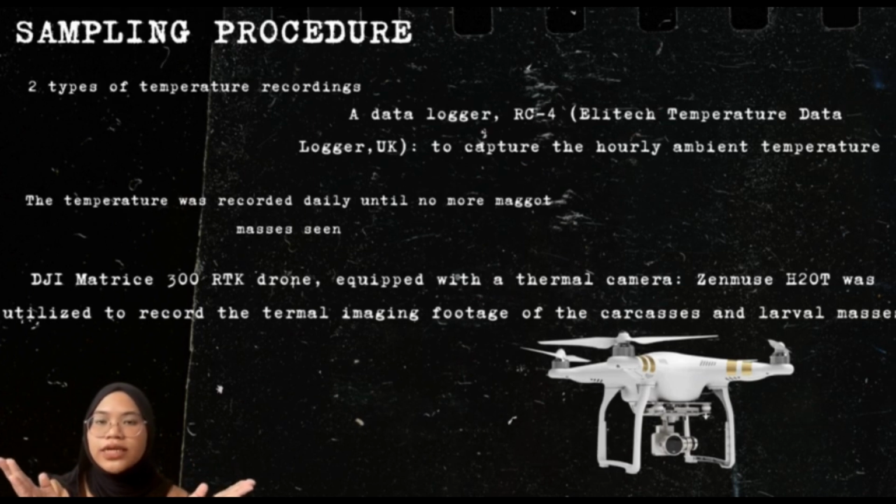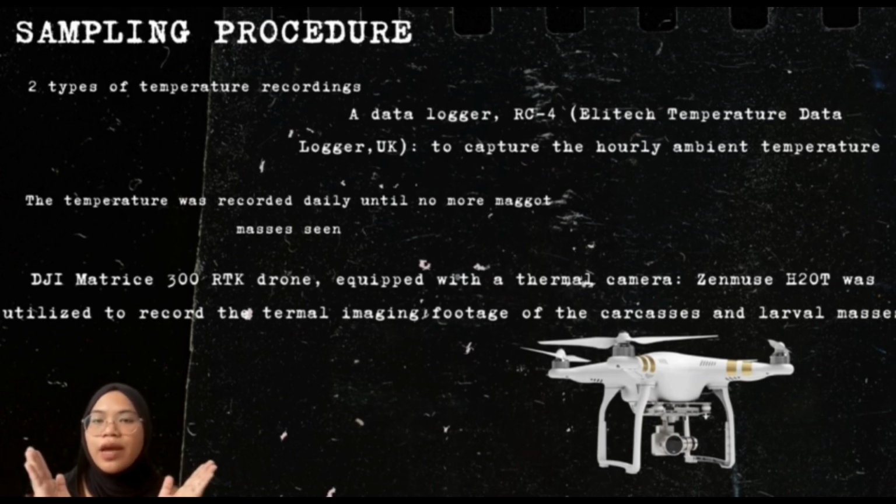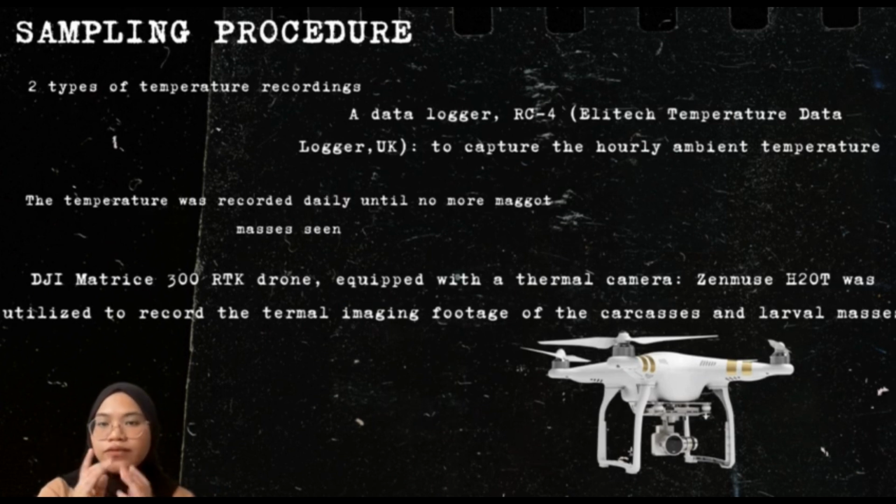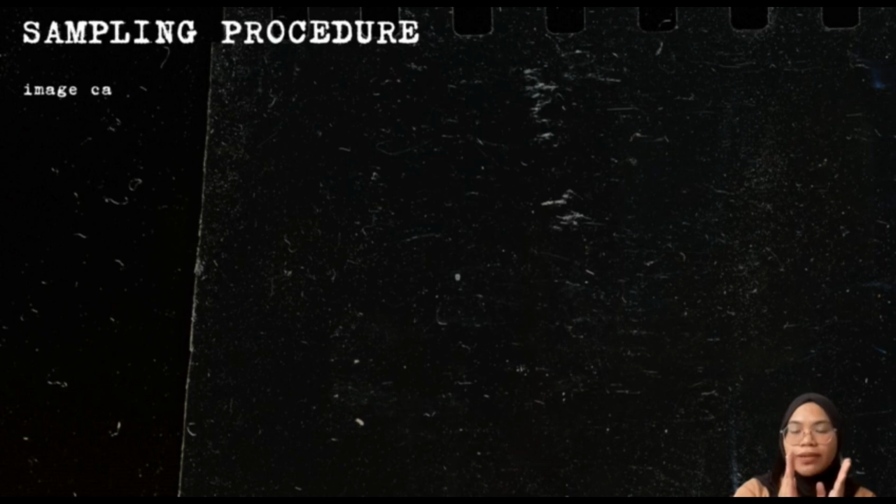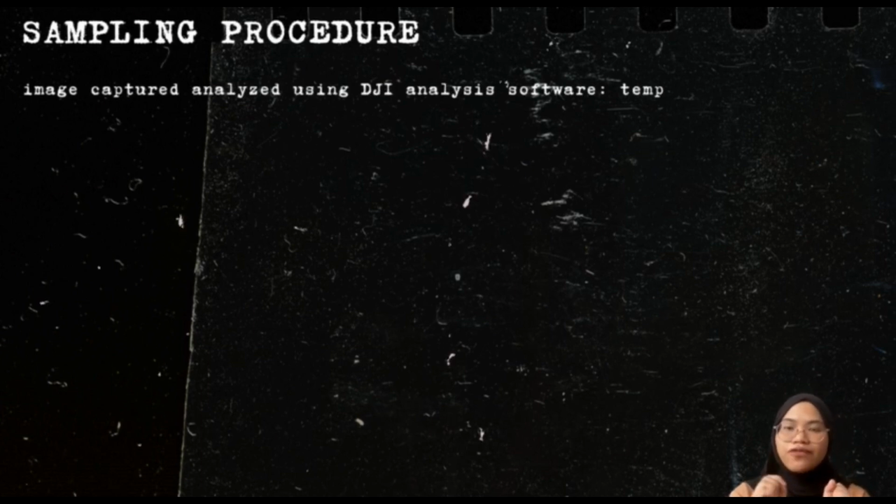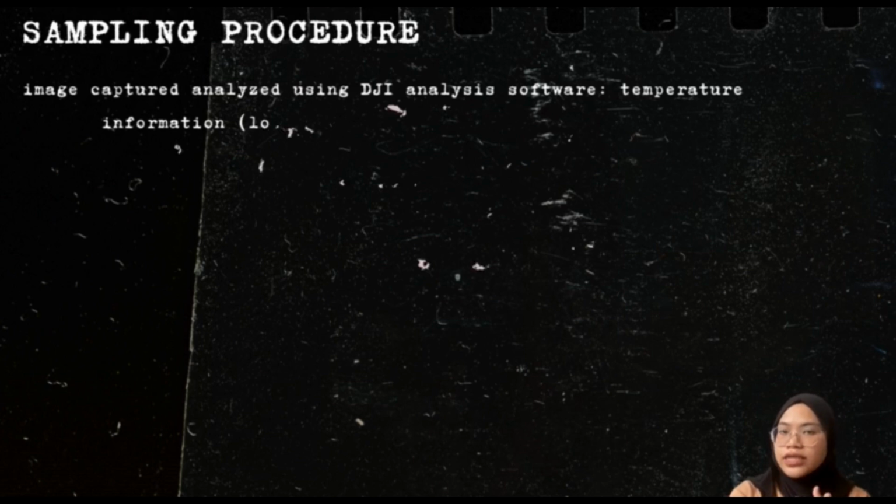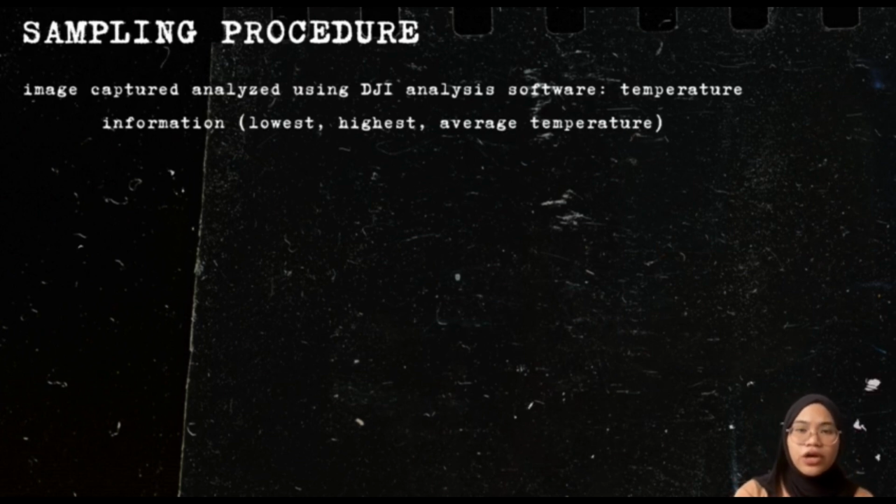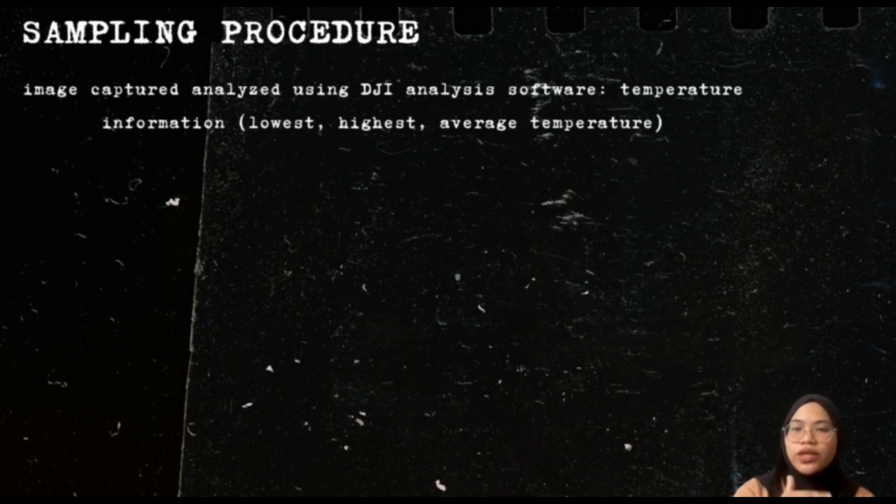Thermal images were taken by the Zenmuse H20T camera on the Matrice 300 RTK all at once with just one click, featuring a remarkable zoom ratio of up to 200 times. The image capture can be analyzed using DJI analysis software, which provides temperature information such as the lowest, highest, and average temperature. Multiple flight altitudes were conducted to determine the optimal height for efficient searching with high accuracy.